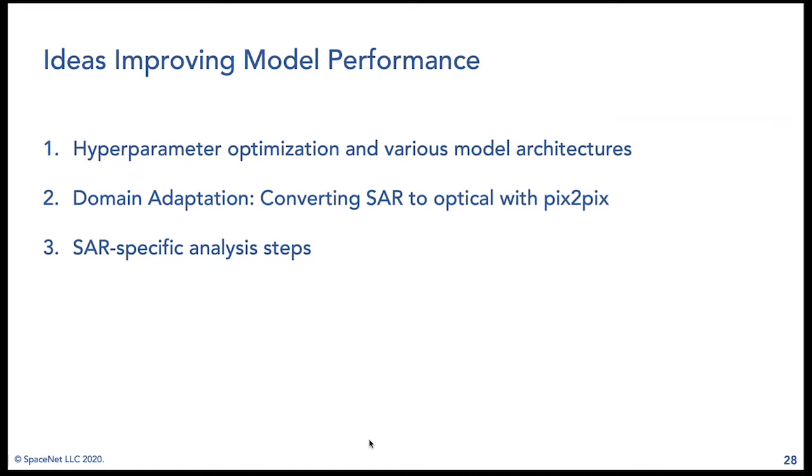One could go at it from a domain adaptation angle, trying to convert a SAR problem into something more like an optical problem. And one could also look into the literature of SAR analysis algorithms extending back decades. So there are many ways to approach this problem. Looking at what challenge participants have done is the next step.